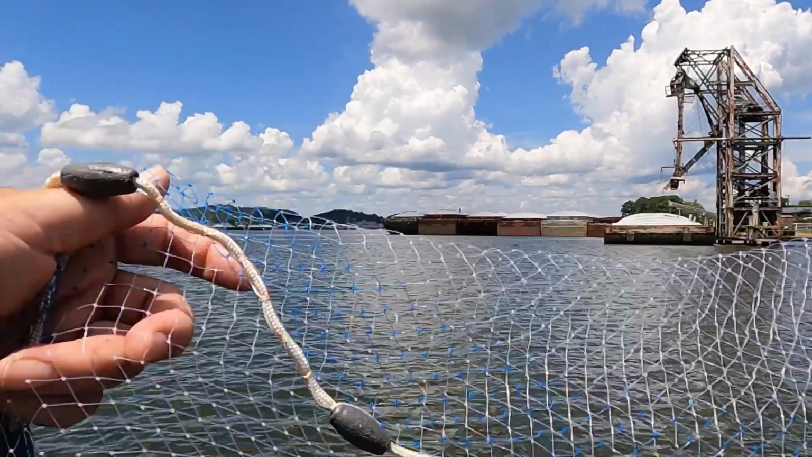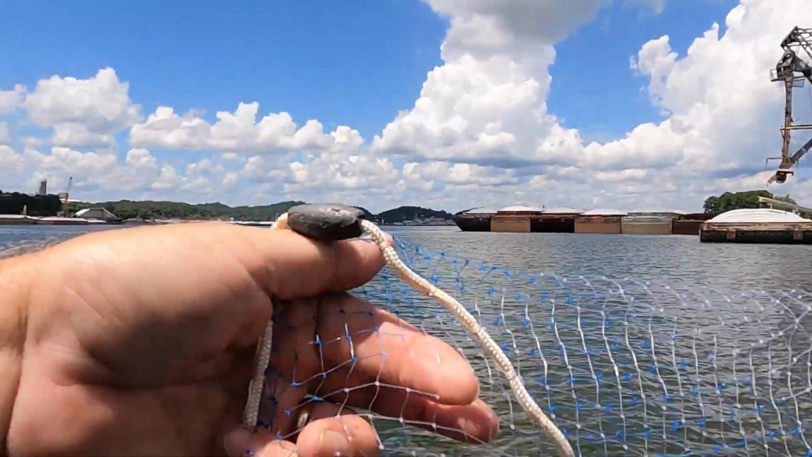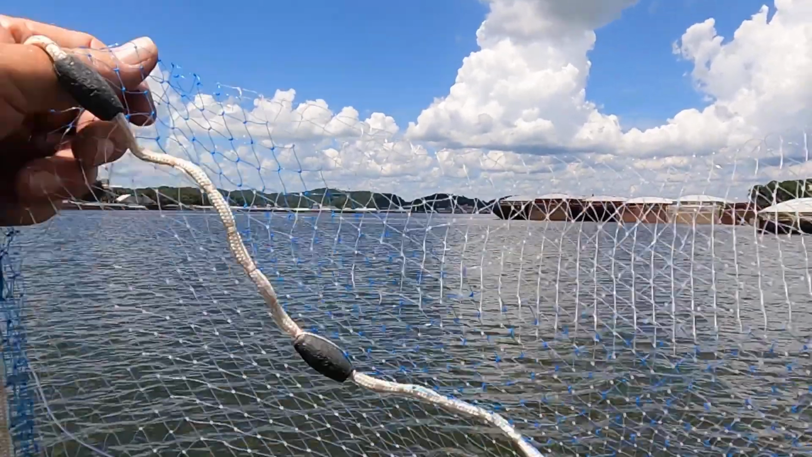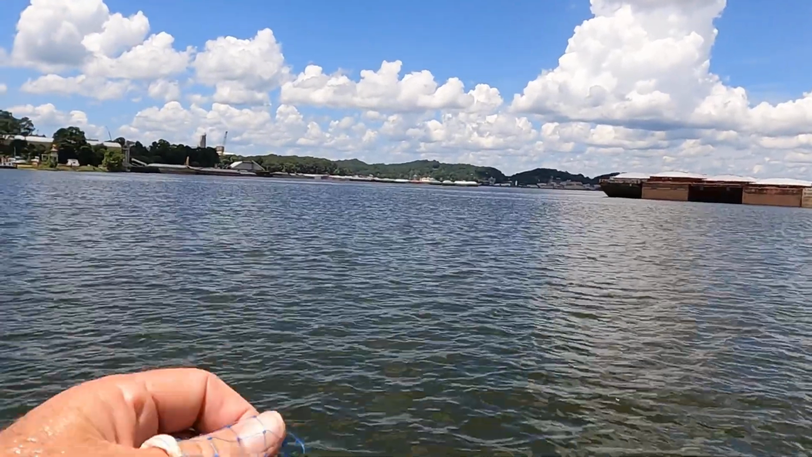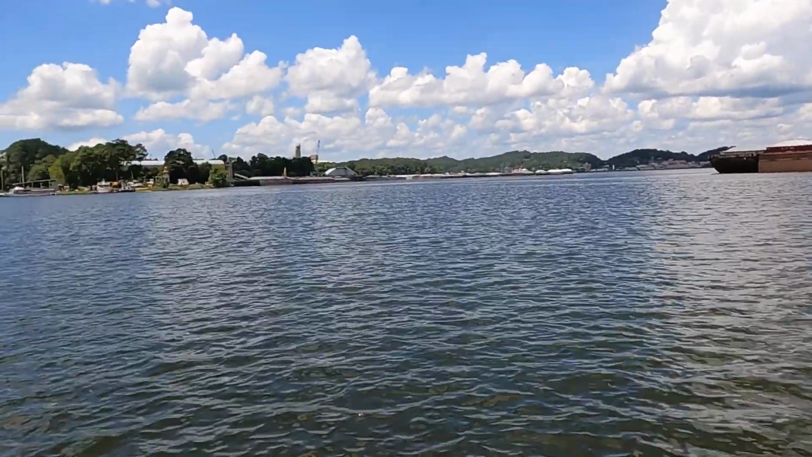This net right here's got a 1/2 inch mesh. See, that means them little squares right there, 1/2 inch. See right there where my finger is? Well, a 1/2 inch mesh don't catch as much water, so it'll go down a lot quicker. They got 3/8 and 1/4 inch mesh and all that. It goes down a lot slower because it catches more water as it goes down.